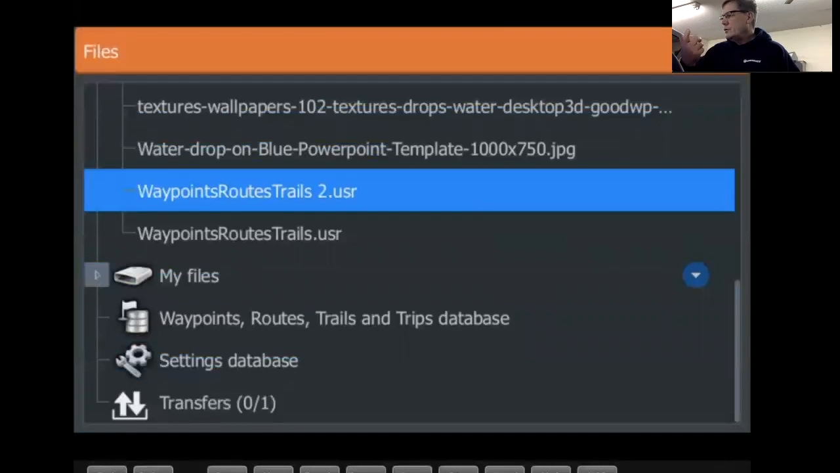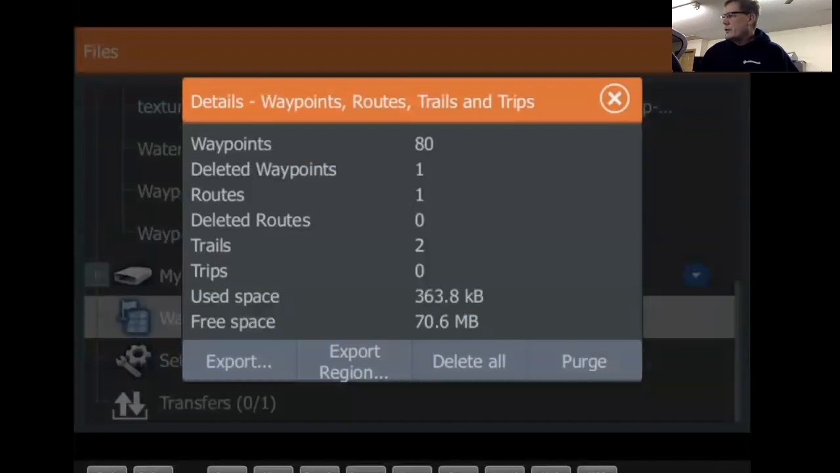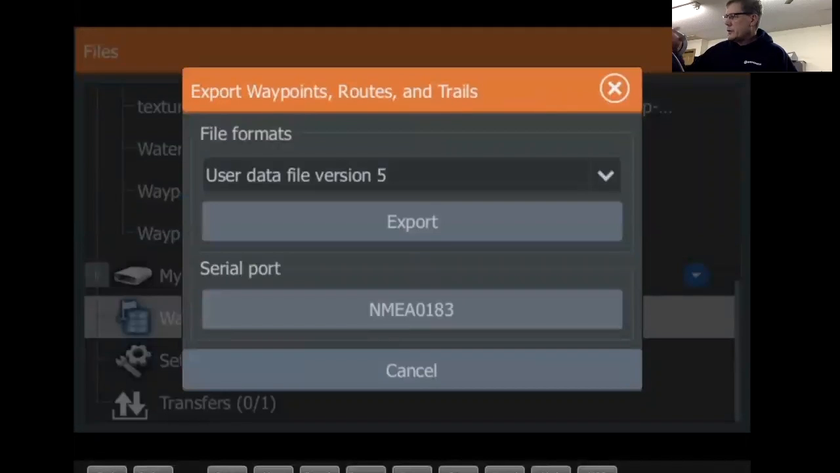Let's say somebody gives you a bunch of waypoints, or you want to export some waypoints, upload them, things like that. Here's where you can do that: waypoints, routes, and trails. You can export all your waypoints by tapping on export right there, and it'll export all your waypoints. Typically for us, if you've got Lowrance units, it's user data file version 5.